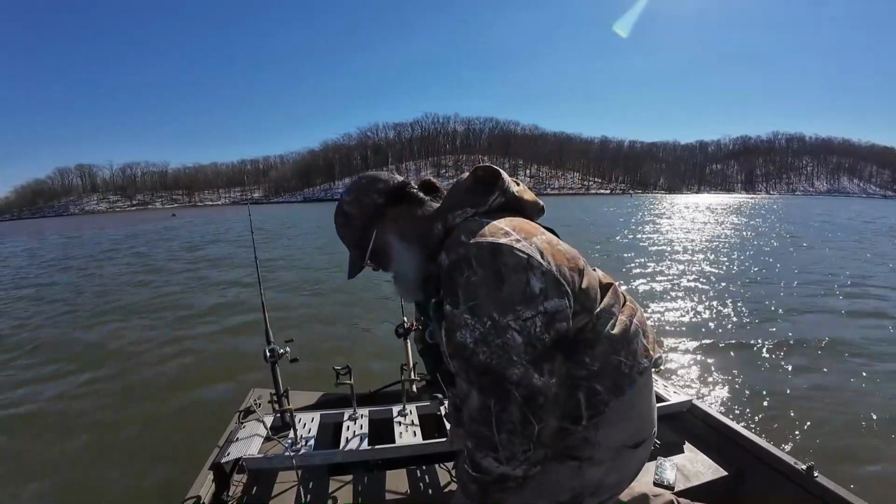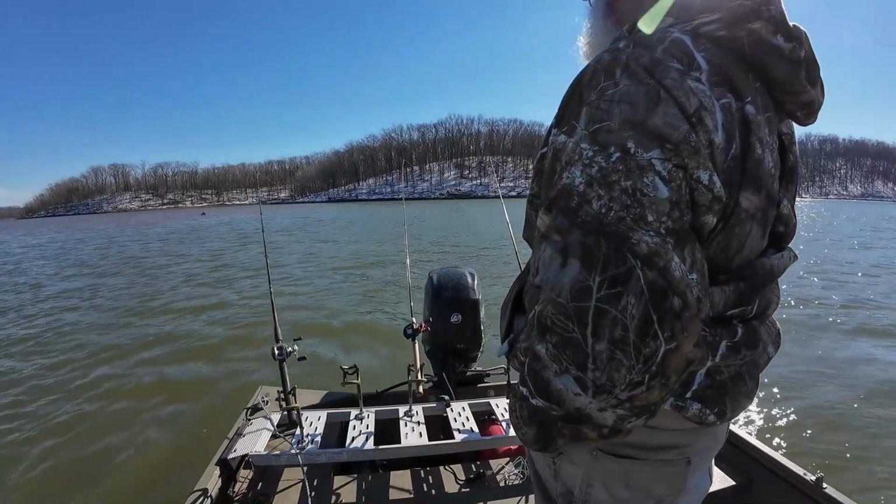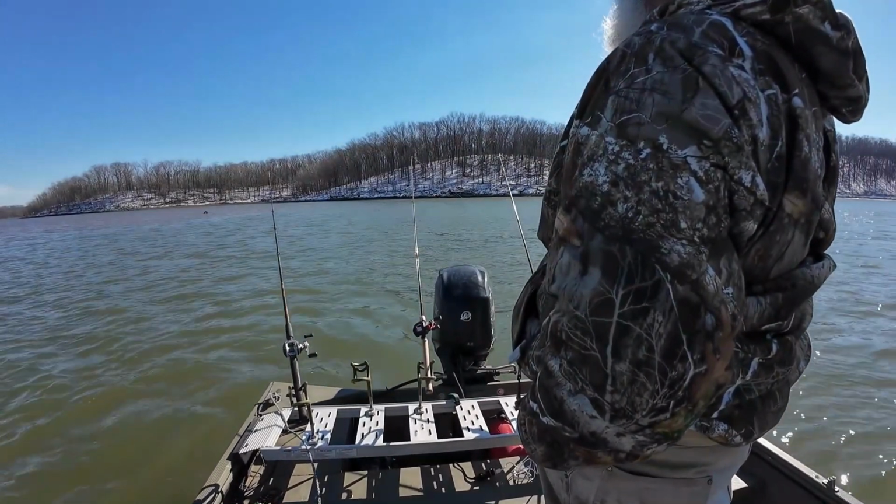If I had bait clickers on these bass reels, I'd let them run with it a little.